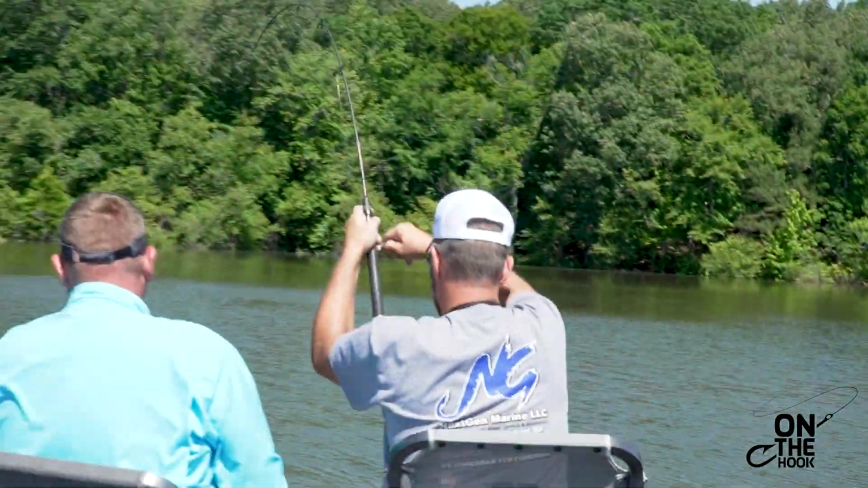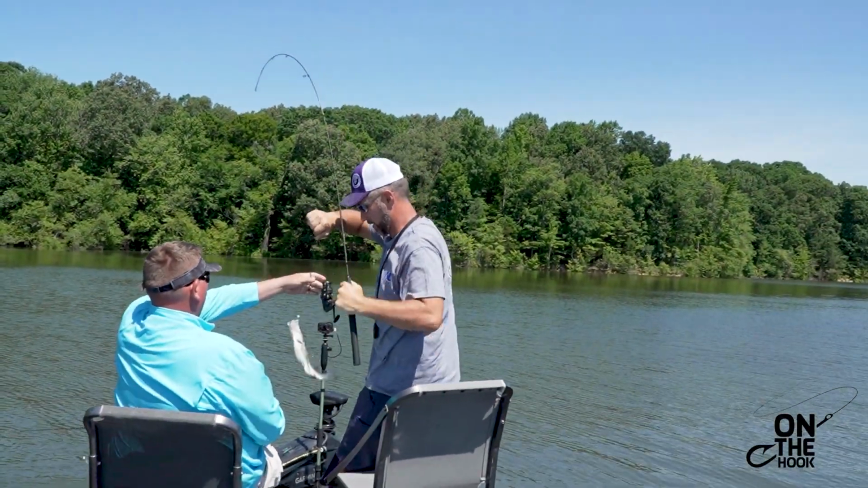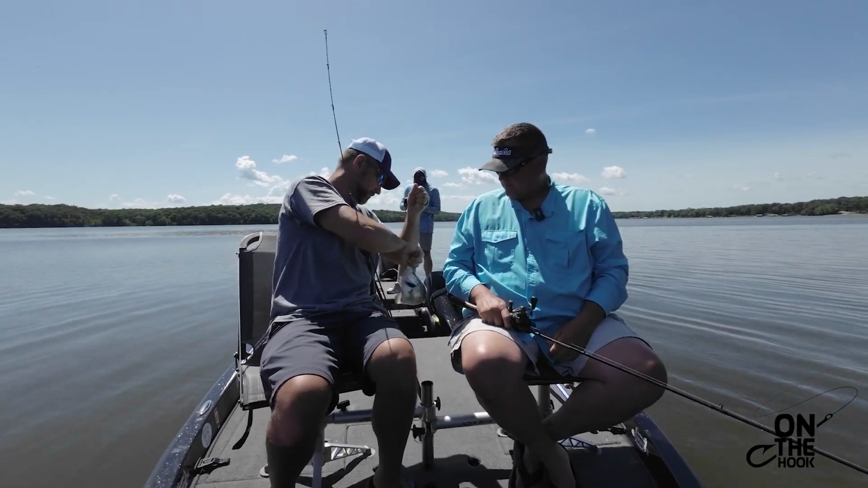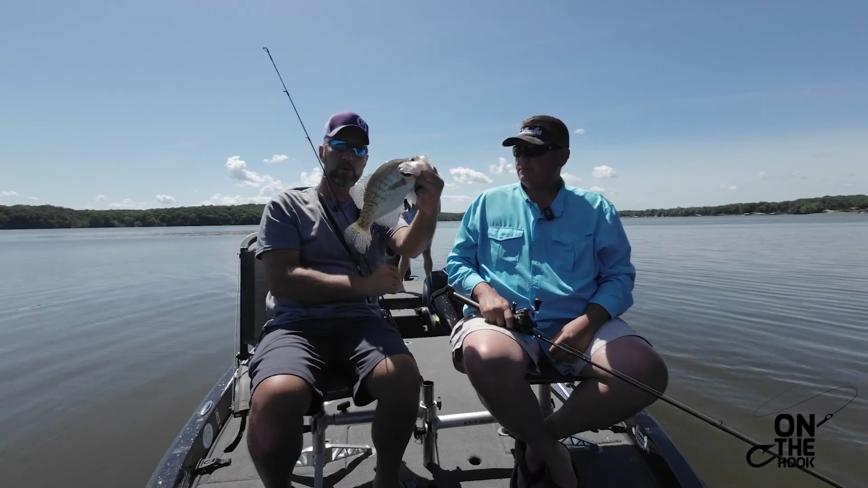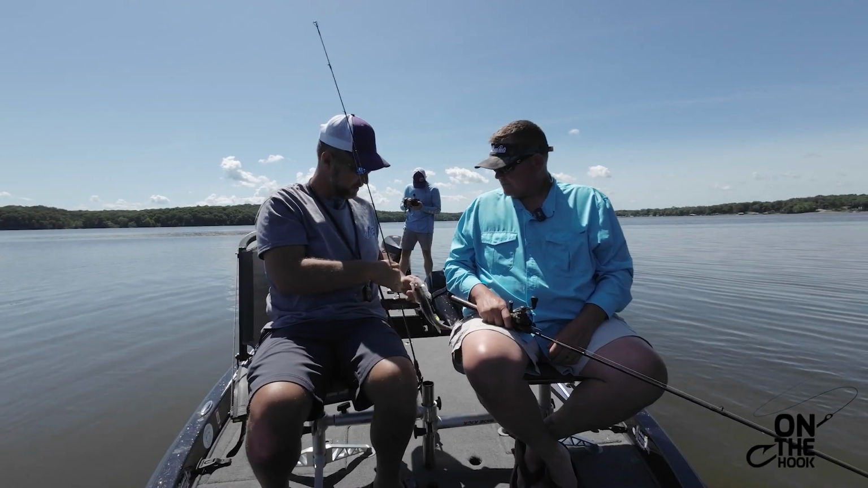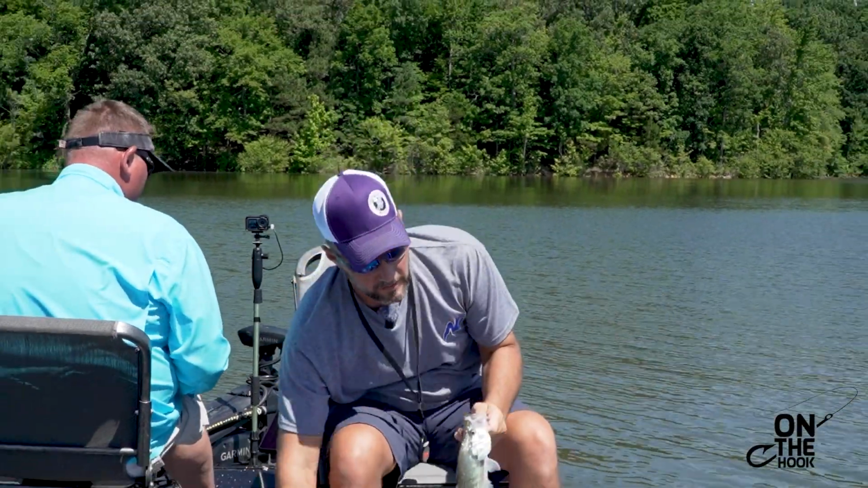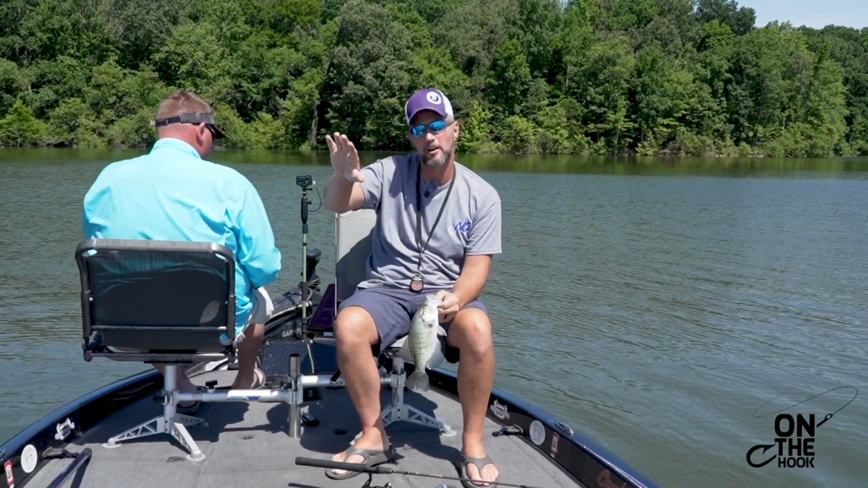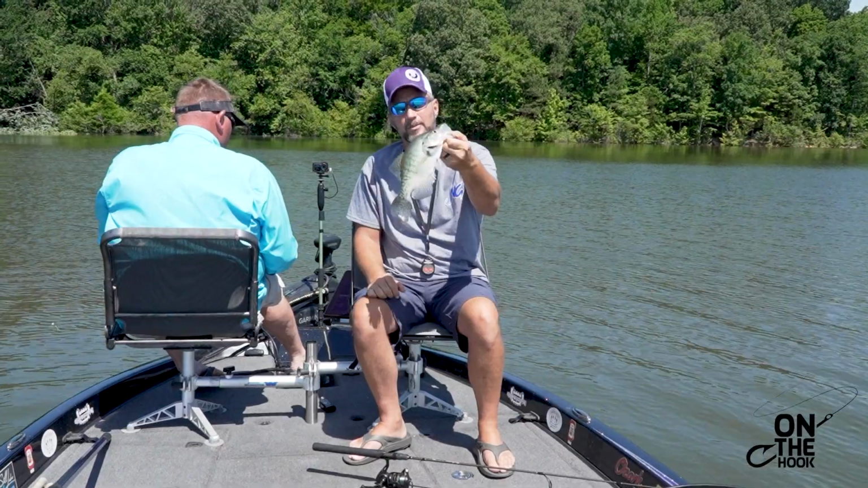Got him. That's what we're looking for right there, sitting still in open water, just out there lollygagging. This rising water has got these fish. It looks like some of the bigger fish with this rising water might just be sitting just off the brush pile and sitting still, and that right there is what it's all about.